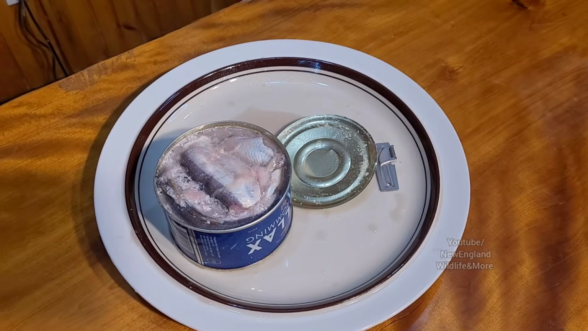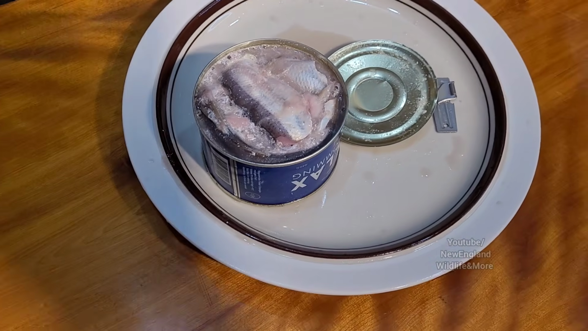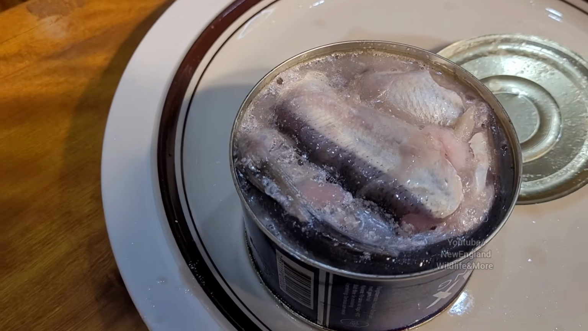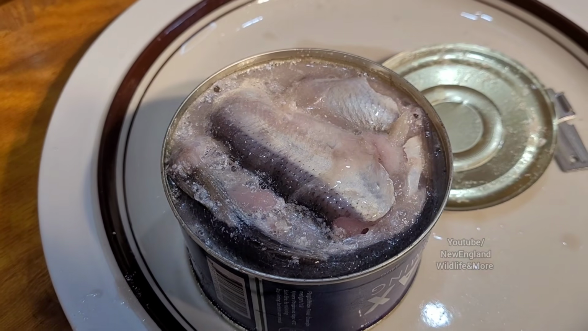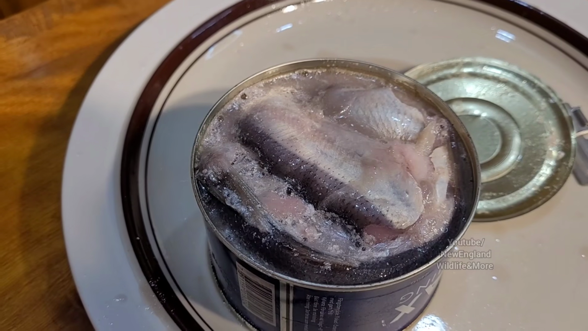There's a lot of traffic going by. I keep the windows shut during filming. Look at this. This fish has to be rotting or something. You see that? It's continuing to bubble.